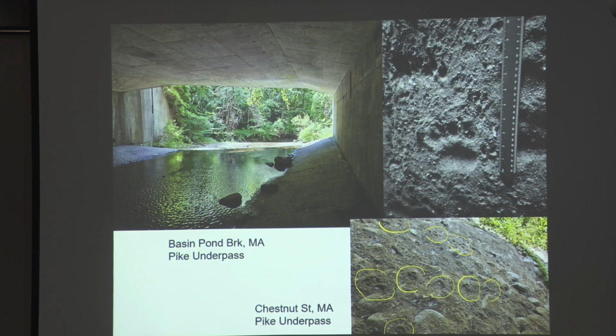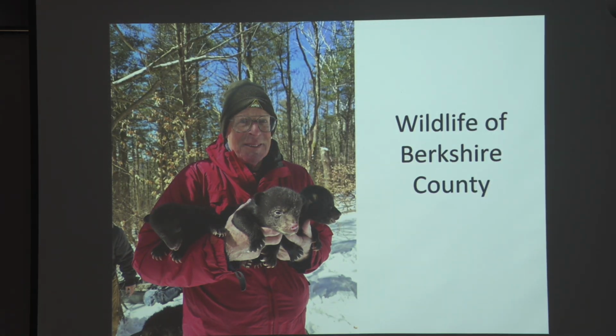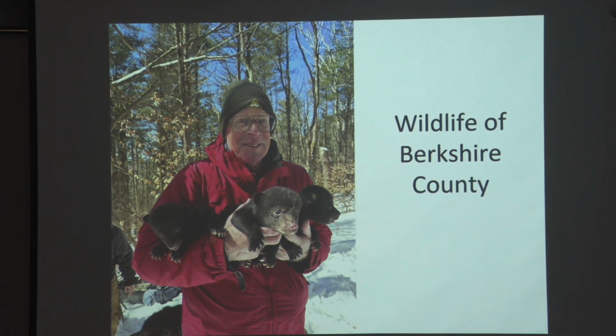And there's yours truly with those 3 little cubs, whose mom we saw in that earlier video. 2 of the 3 survived. The wildlife folks told us they're all males. They said they'll fight, and only 2 of them will survive. And that's when they went back to her den the following winter to check on her. There were only 2 cubs with her, so only 2 of the 3 survived.